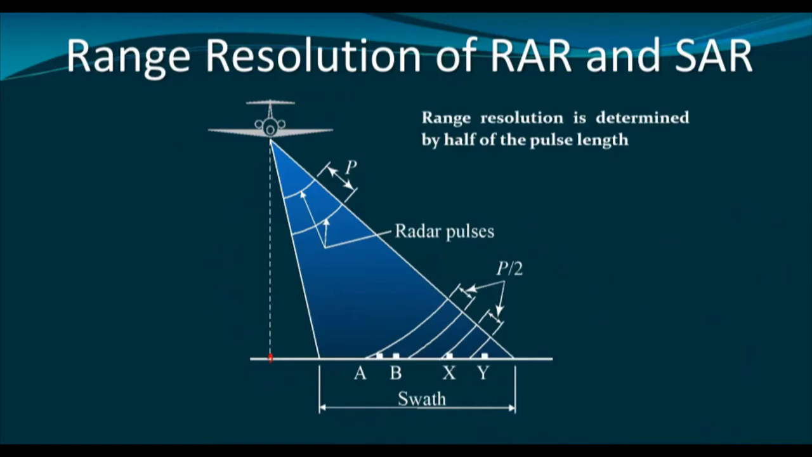So, if we multiply the pulse duration with the speed of light, then we can get pulse length. Now, the spatial resolution in the range direction is actually half of the pulse length.